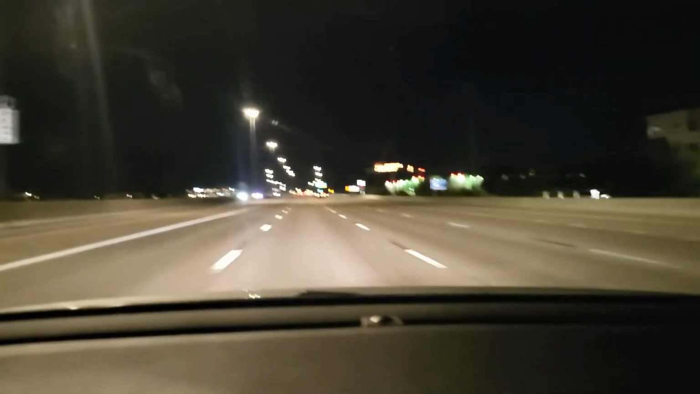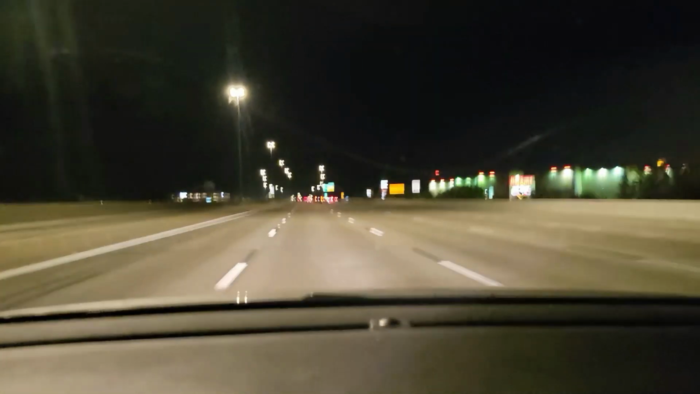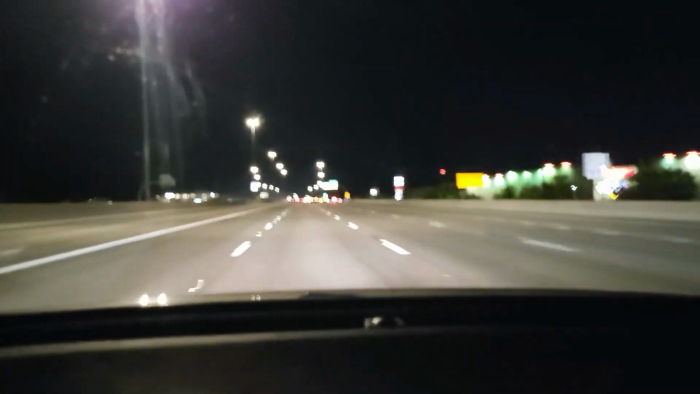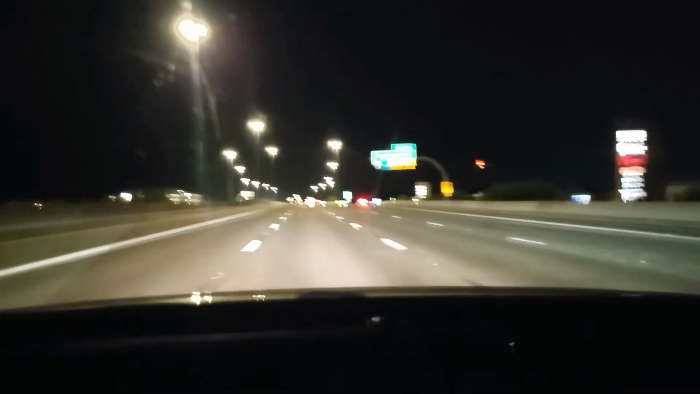What I don't like is I'll be cruising at the speed limit or a little over, maybe 2 to 5, and everybody flies past me, and then all of a sudden they see the popo that I already knew was there, and then they all slam on their brakes so much that it makes my car slam on its brakes. Yeah. That's what I hate.